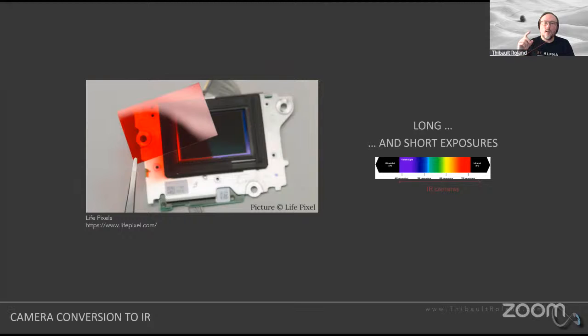Now, and I'll get back to that in a second, there are different options in terms of what filter they can use on top of the sensor that will give you different effects, different rendering, and different amounts of infrared light versus visible light that will be basically captured by the camera.